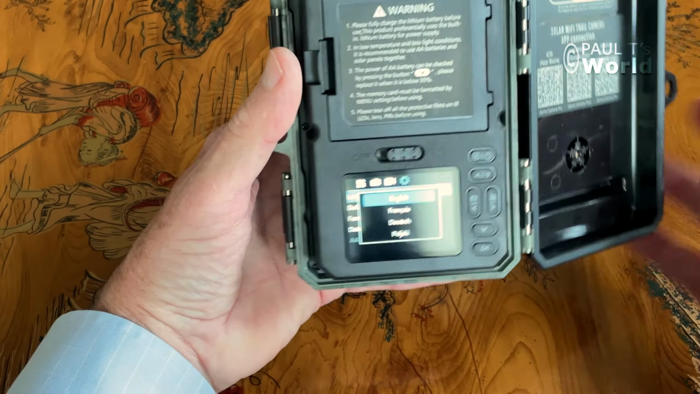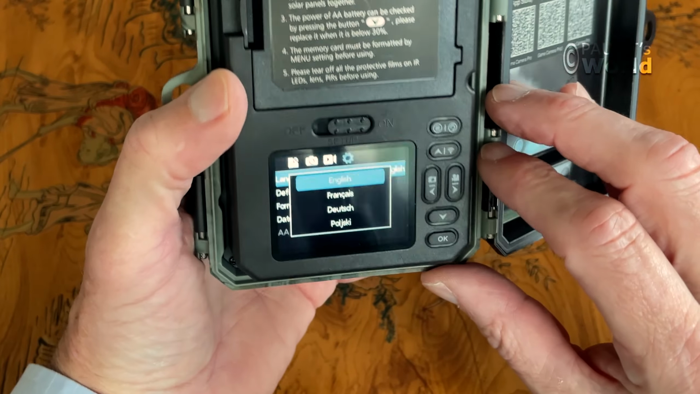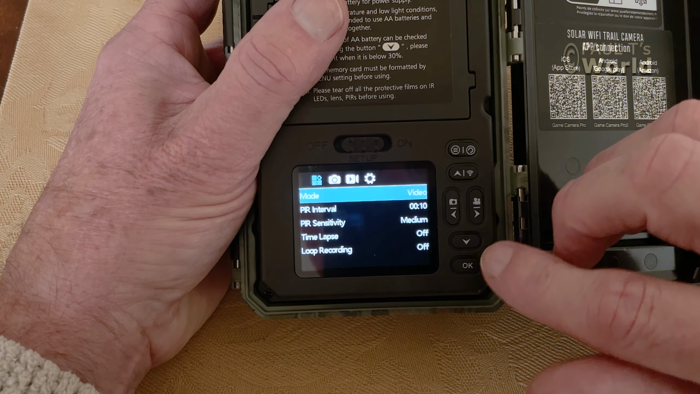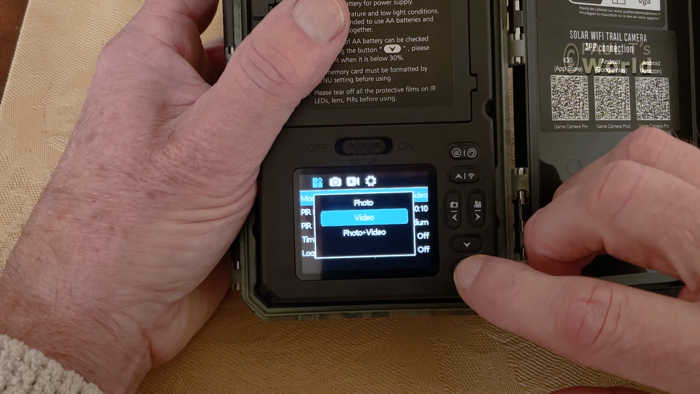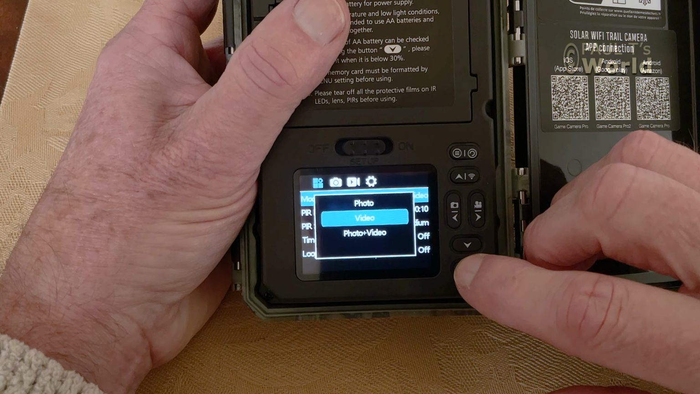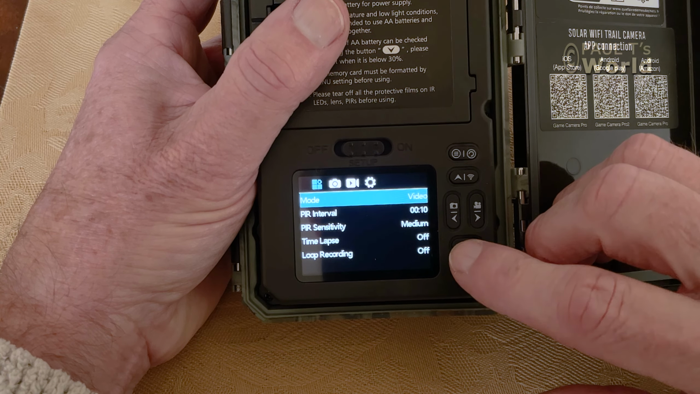And there is. So let's have a look at what we've got. We'll set it up right now. There are 4 icons along the top of the display, and let's have a look at the first one. So we've got the mode. So you have the option of it only taking photographs, stills, or only taking video, or taking photos and video. So if you have it set for photos and video, once the camera senses movement, it will take a picture, and then it will start shooting video.